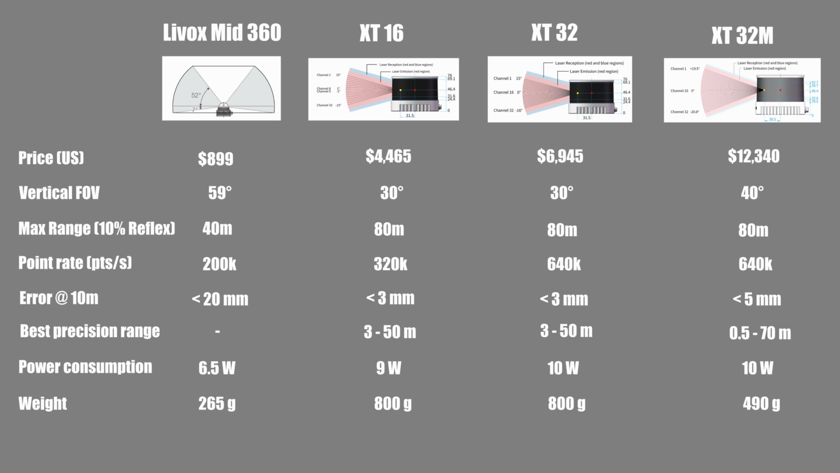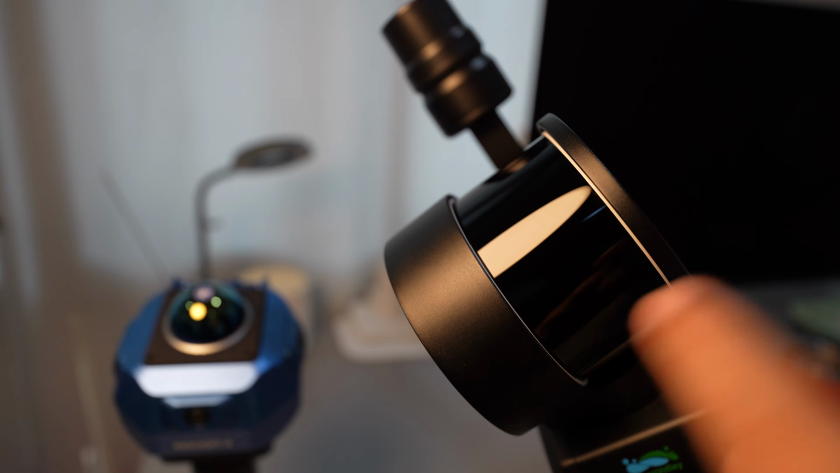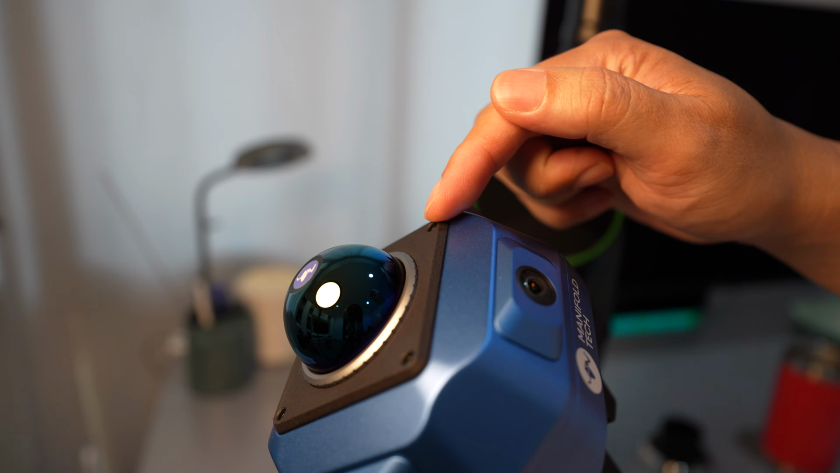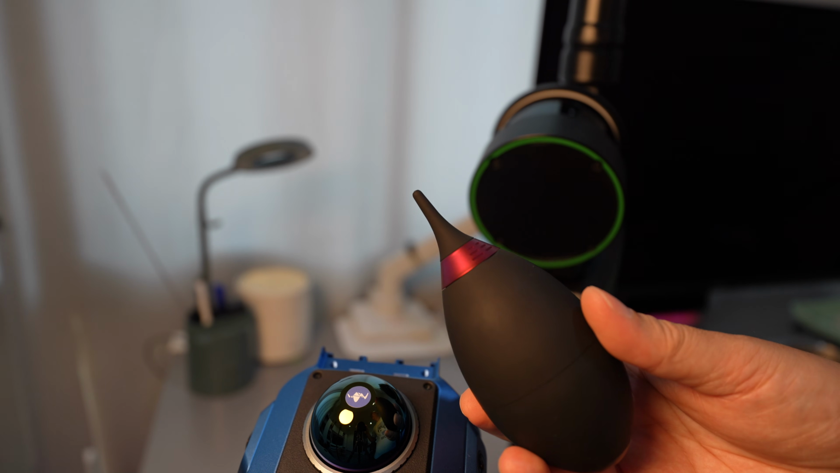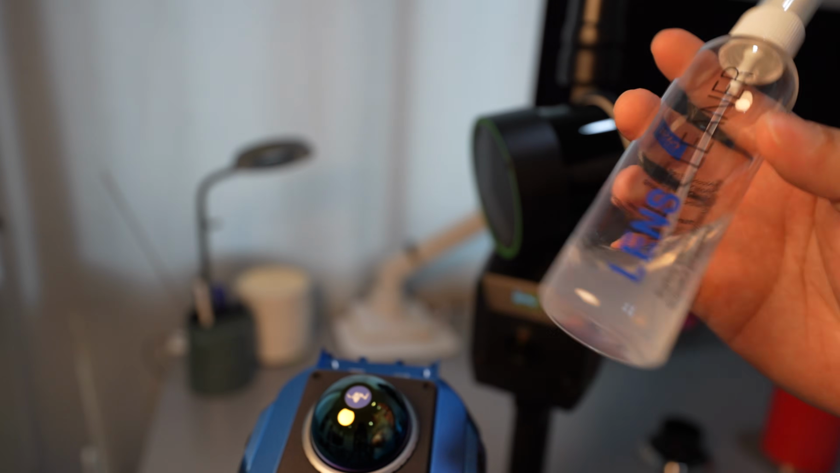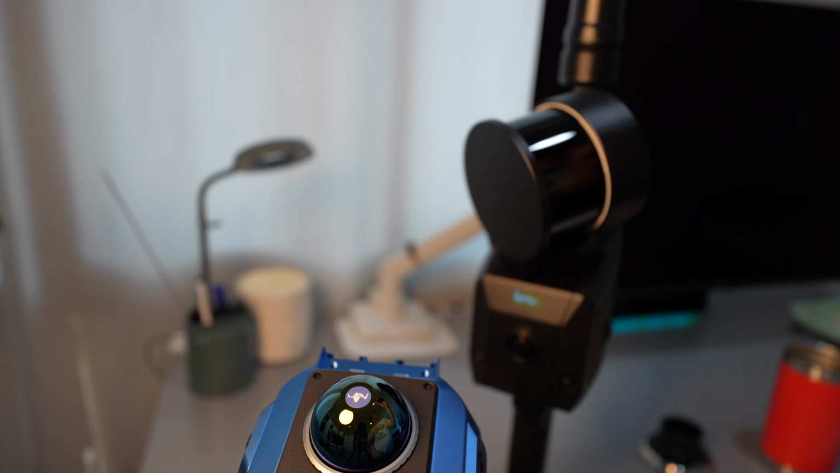And finally, the weight. The XT32M is about 40% lighter than the XT32, and the Livox 360 is about 40% lighter than the XT32M. The LiDAR sensor covers are made from polycarbonate, not glass, so they scratch easily. If dust collects on the cover, use a blower or wipe gently with a damp microfiber cloth and a glasses cleaner. Avoid wiping with a dry cloth or using solvents. These sensors are expensive, so it's important to know how to take care of them.